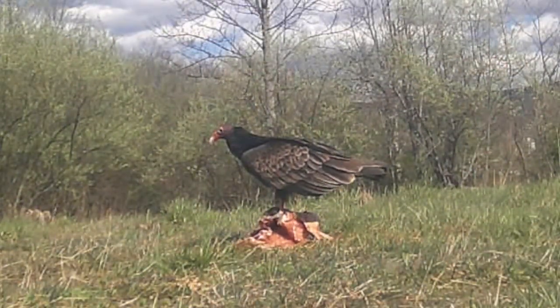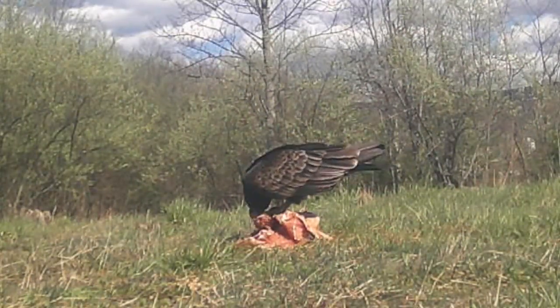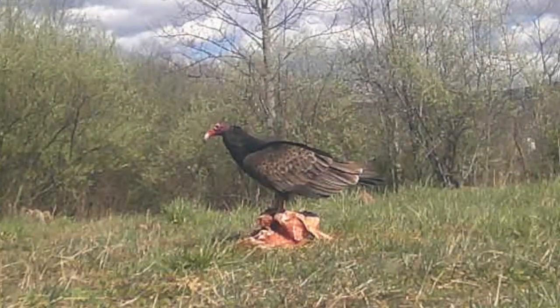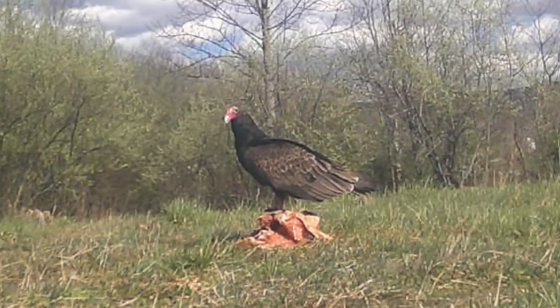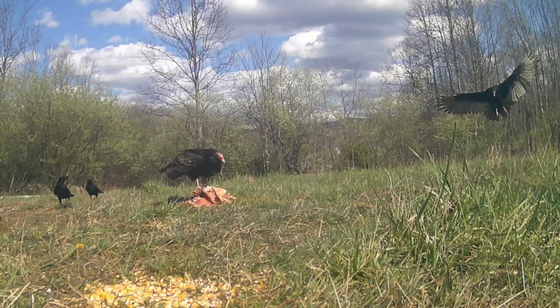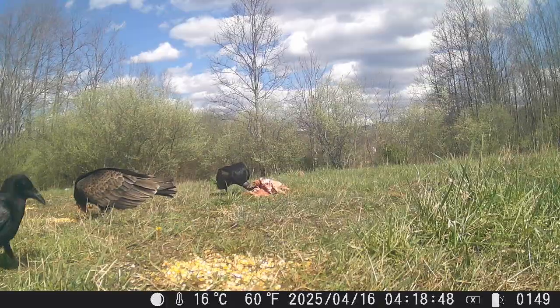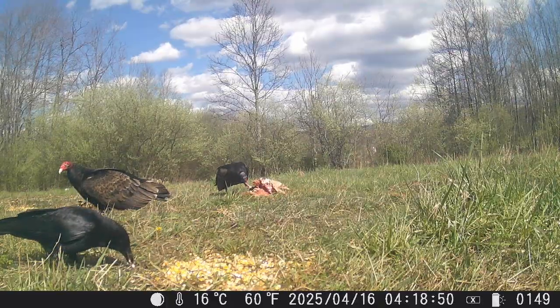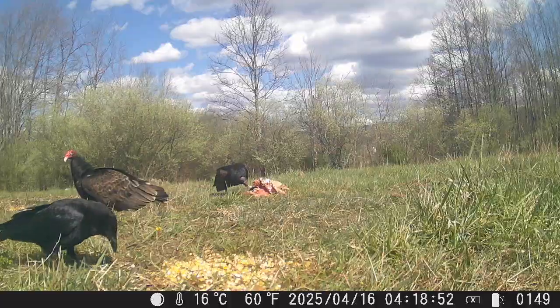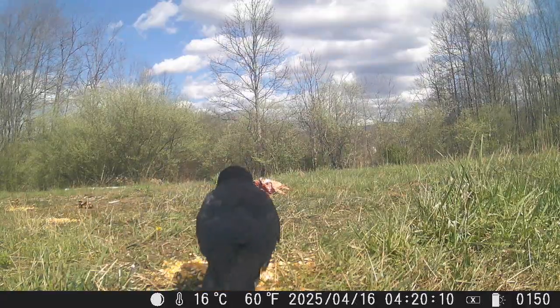Do turkey vultures kill to eat? No, they generally don't kill animals to eat. They're primarily scavengers. They feed on dead animals. While they've been observed on rare occasions consuming small, sick, or weak prey, their primary diet consists of dead animals. You have to give this raven credit for hanging out as long as it has, and being such a brave guarding watcher of the turkey carcass.